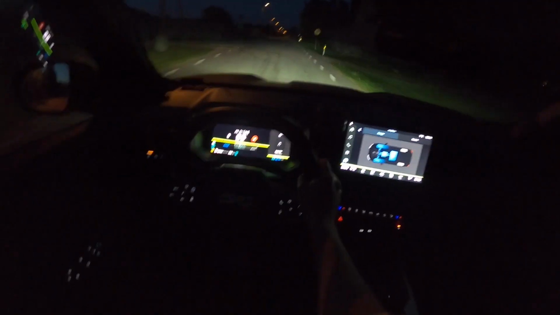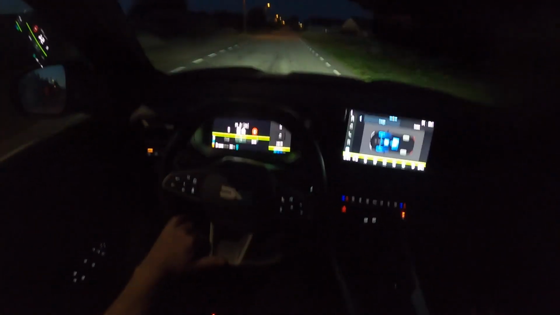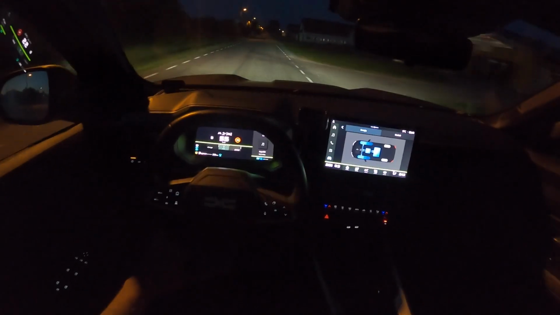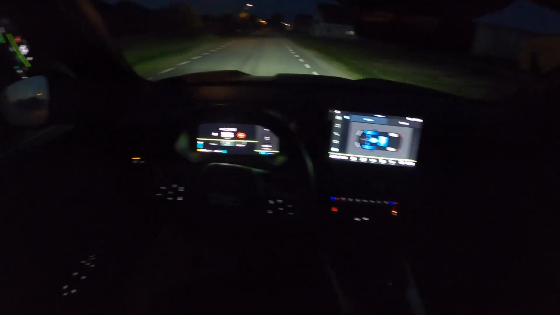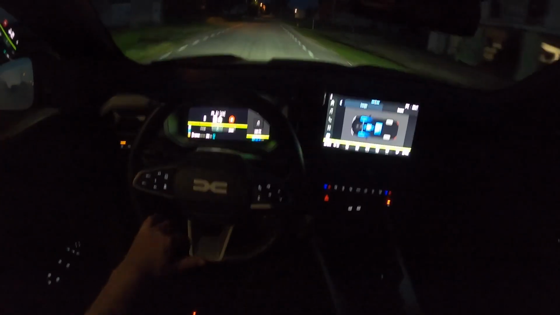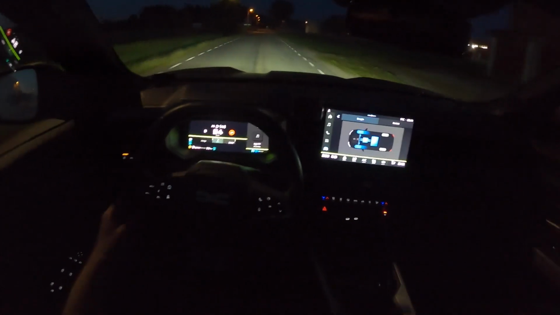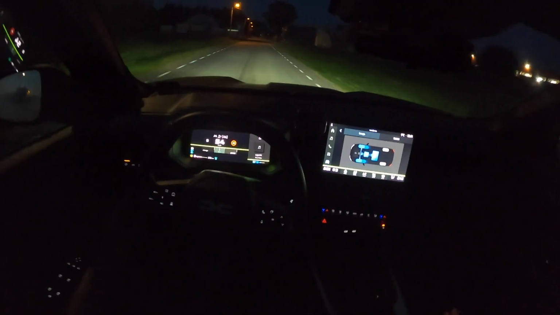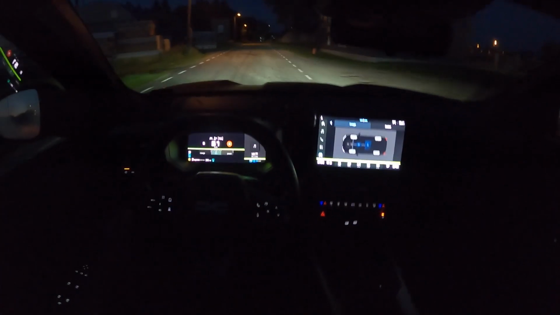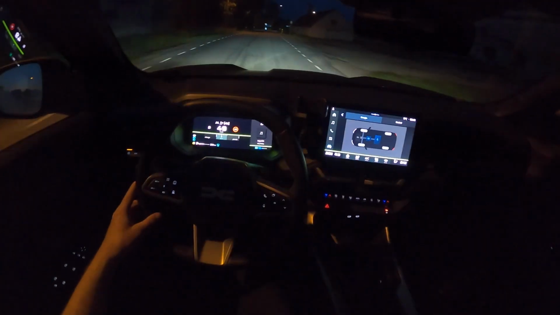But yeah, I have to say, I'm always surprised when I drive something when I don't have any expectations, but this is so civilized. It's like super civilized. Suspension is comfortable, and I can feel that I can push it even more. I didn't push it at all, but I'm not afraid to push it. And this is a pretty large Dacia we are talking about here.